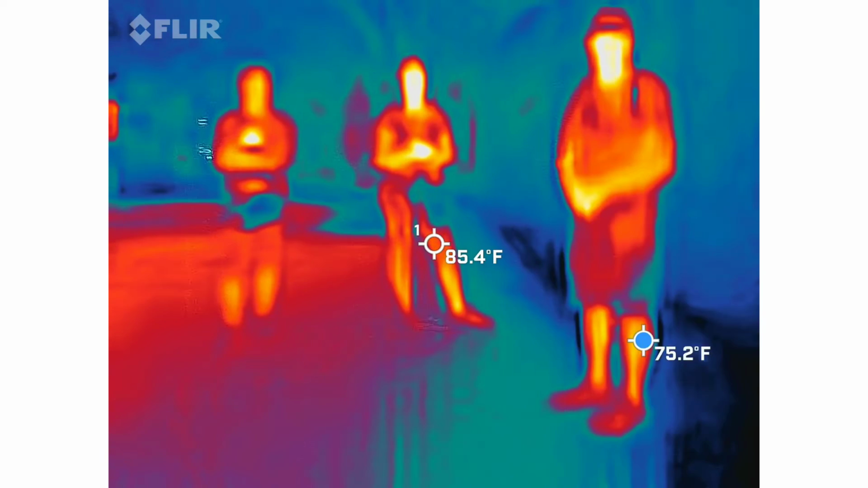So, with that said, the word dog shows up here quite frequently on the spirit box. It actually showed up here last night on a different spirit box.